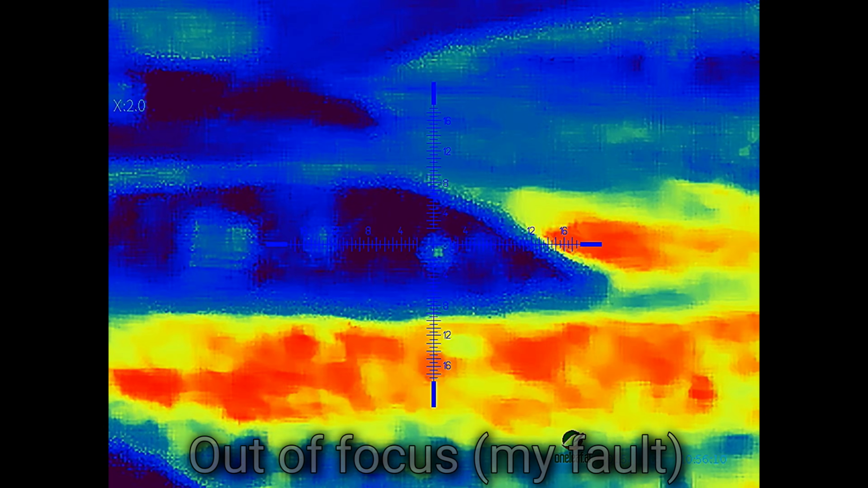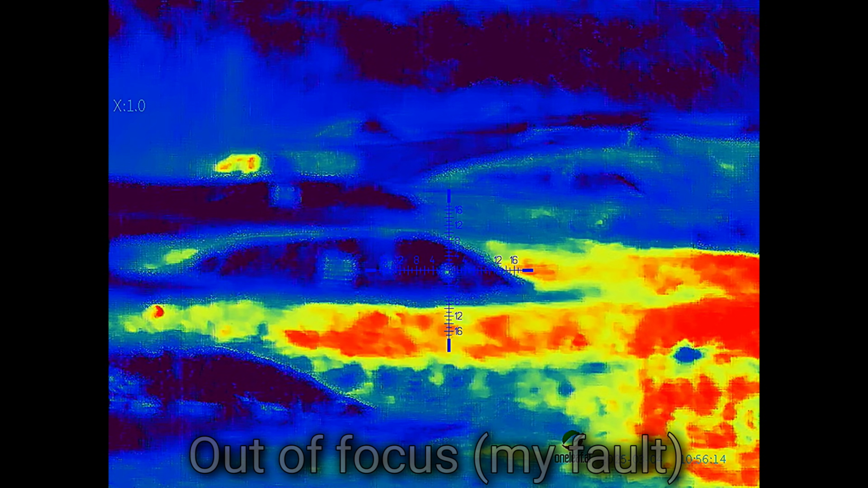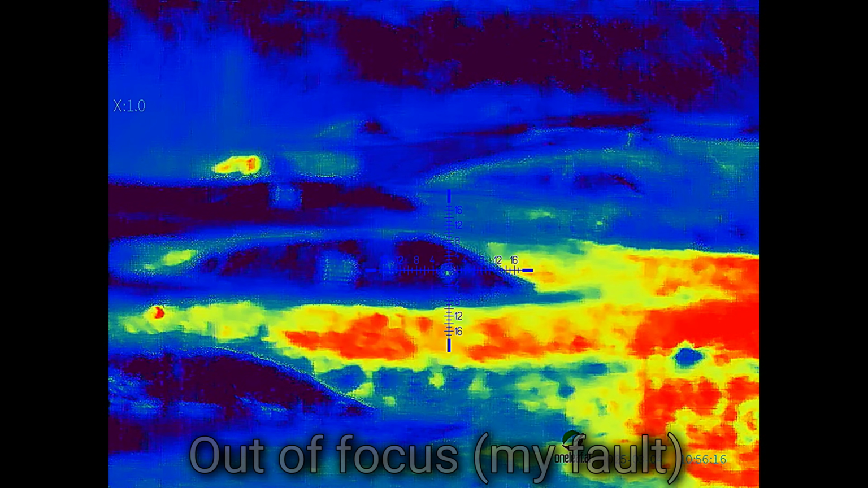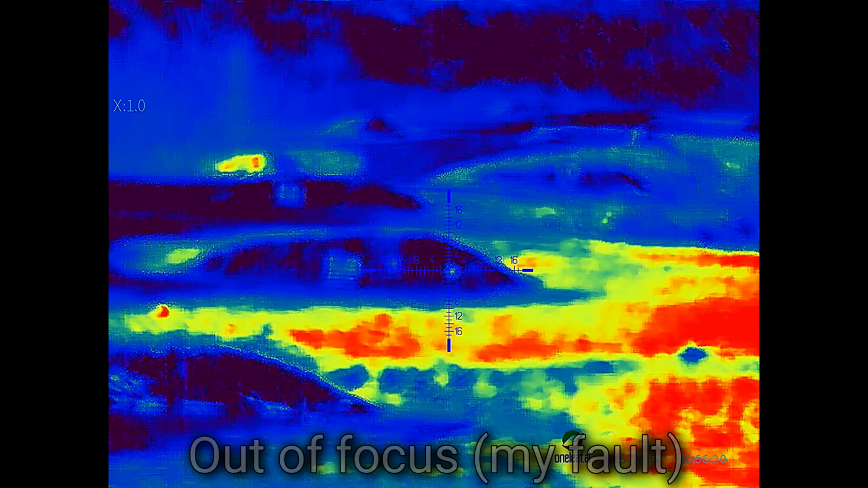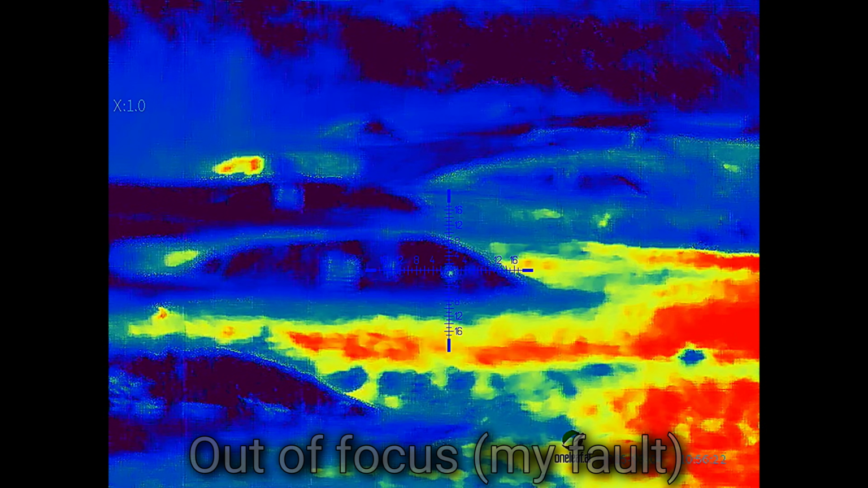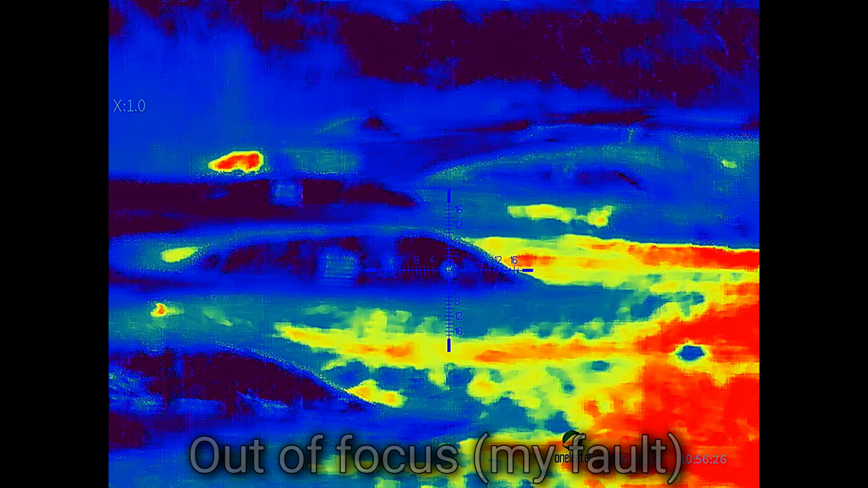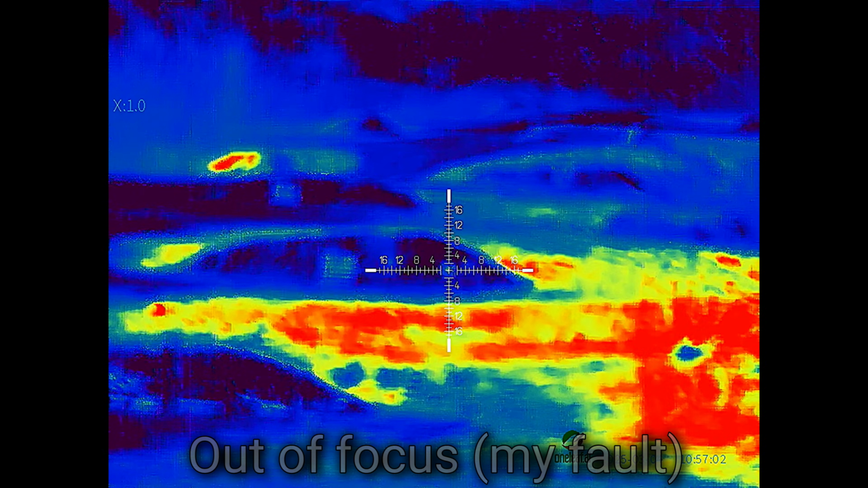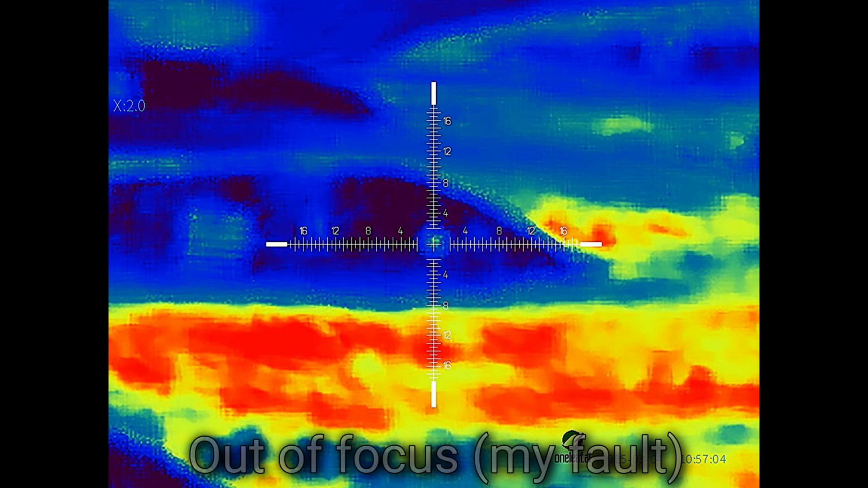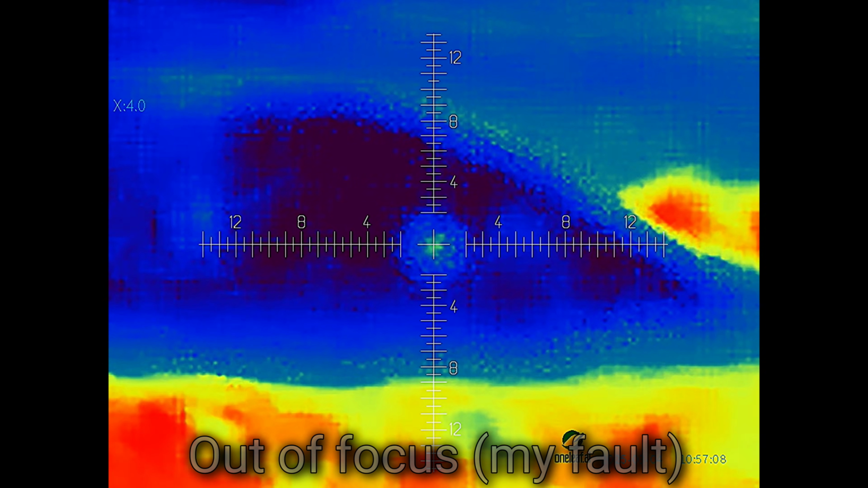Again, if I walked down there right now, all that heat from the grass would disappear, and it would just focus the heat on me because I would then be the hottest thing down there. Which is also why this kind of works better at night. But still, you've seen earlier in the video, I walk down there, all the heat signature from the grass disappears and it focuses on me. I just want to show you real quick, you can change the reticle color like I discussed, so if it's blending in with whatever setting you're using, you can change it accordingly like I said.